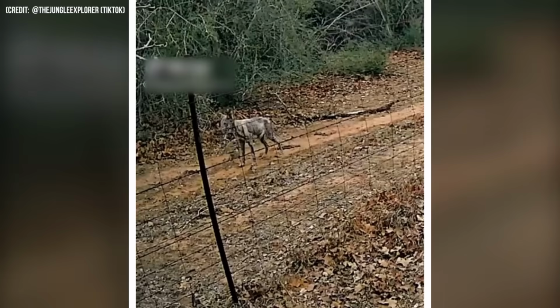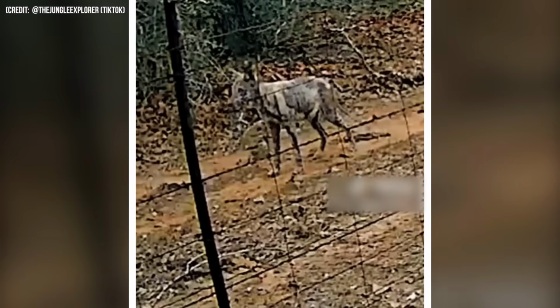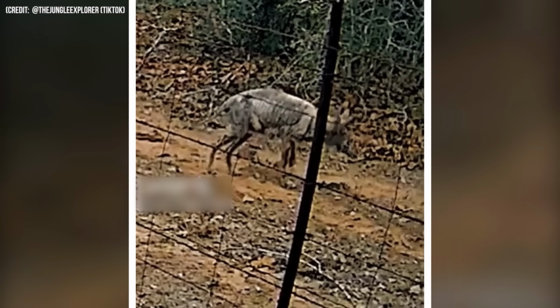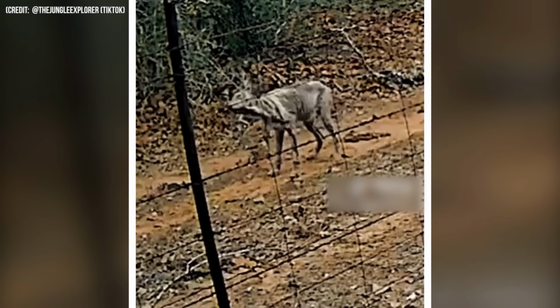Number 15. Captioned as Chupacabra in Texas, this video was uploaded on TikTok by a user called The Jungle Explorer. What it showed was an animal that looked like what a chupacabra would have looked like, standing in the middle of the woods. When the video was uploaded, many believed the man and that it was a chupacabra. However, it was later found out that it was just a poor coyote with mange.